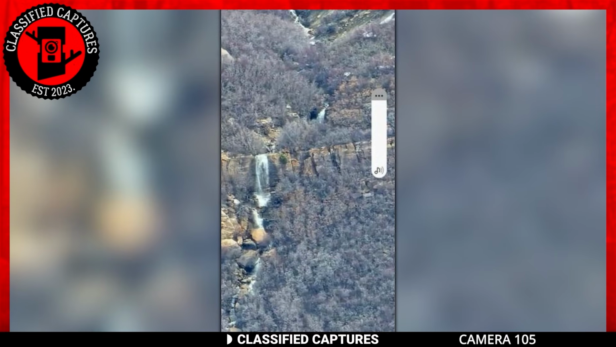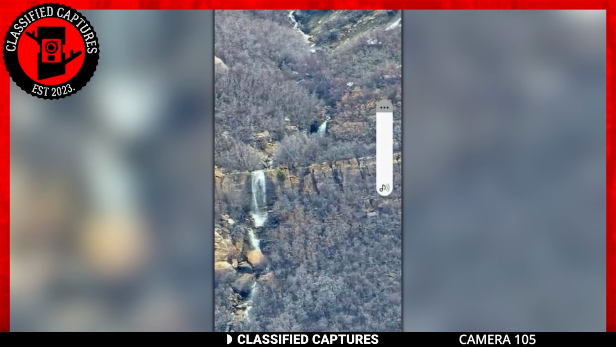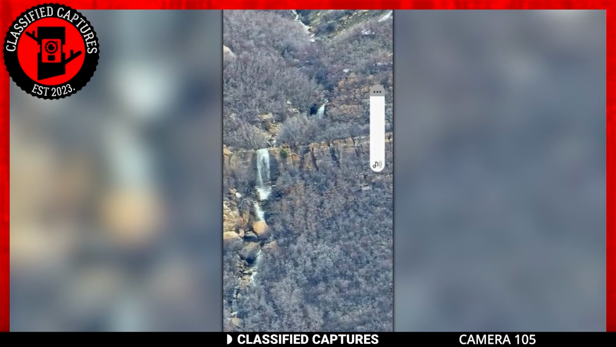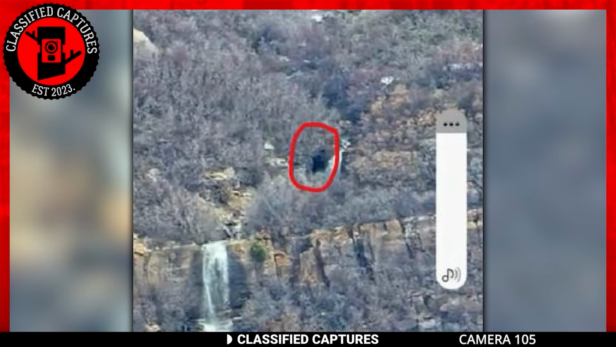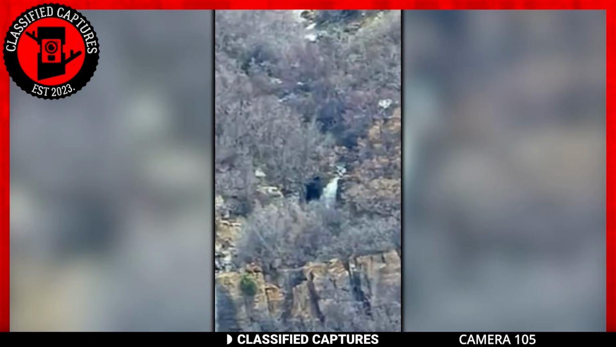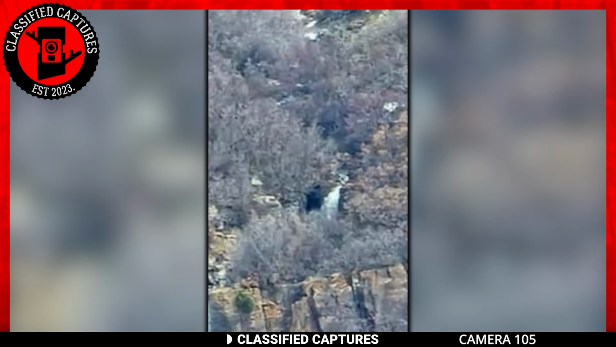All right, folks, buckle up for some intriguing photographic evidence that'll make your jaw drop. We've got a series of stunning pictures capturing a picturesque waterfall in Colorado. But hold on tight, because there's more to these pictures than meets the eye. Now picture this. A talented photographer snaps away, capturing the beauty of the waterfall in all its glory. Little did they know that they had an unexpected visitor in their frame.